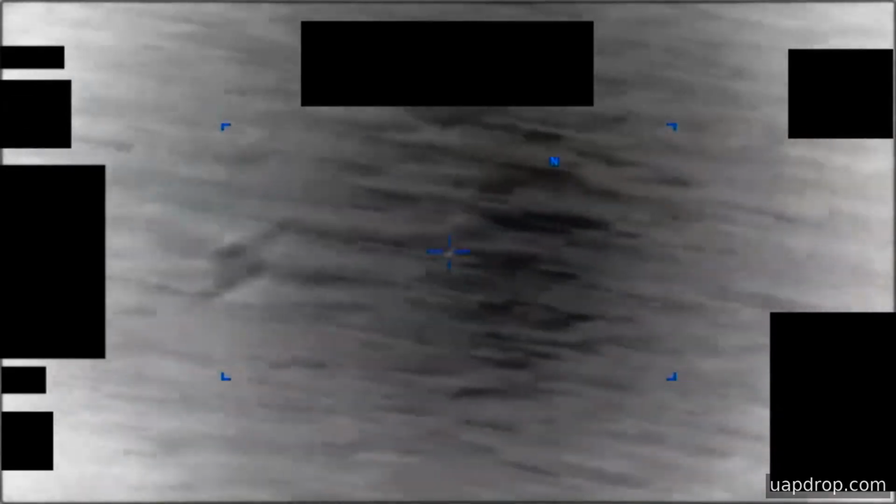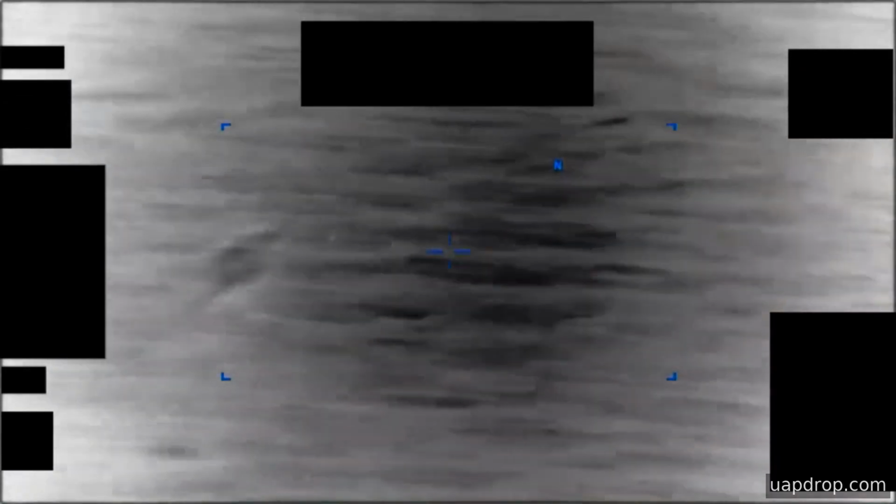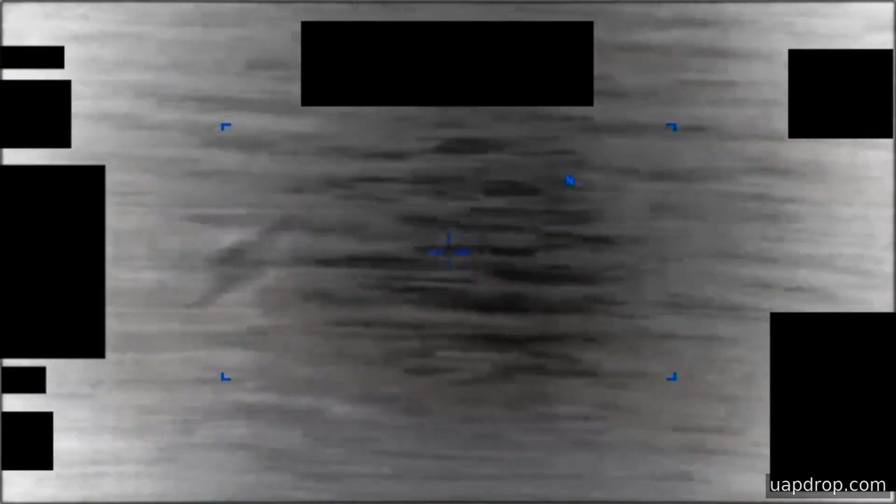This is an infrared sensor clip that was uploaded to a classified network in November 2020 and later identified by AARO as part of a responsive collection. The footage runs just under 5 minutes and shows a low-contrast thermal area held near the center of the frame while the sensor pans to maintain it. Early in the clip, that area of contrast gradually increases in relative intensity. For several minutes, the platform keeps the subject in view.